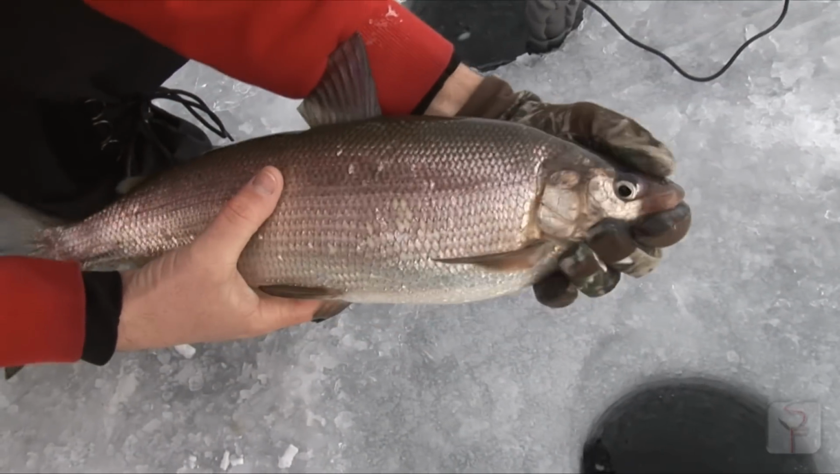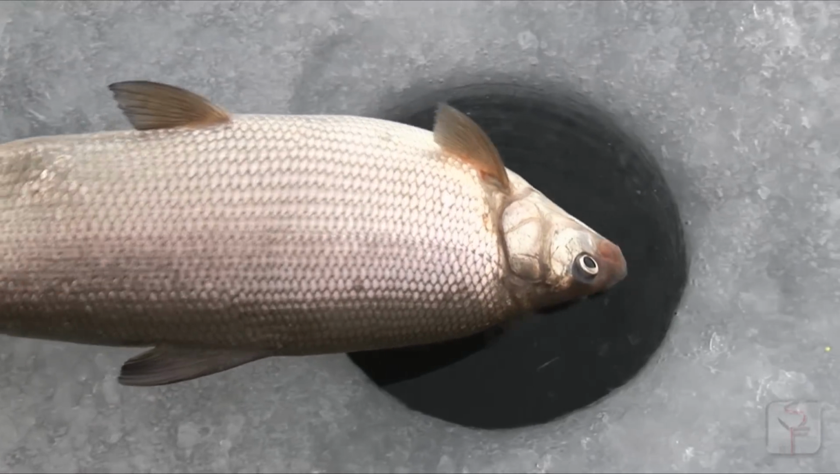See the head on it? Look how skinny that little head is compared to the body. Very small mouth. Different looking fish, right? Yeah. Okay, buddy. See you later.